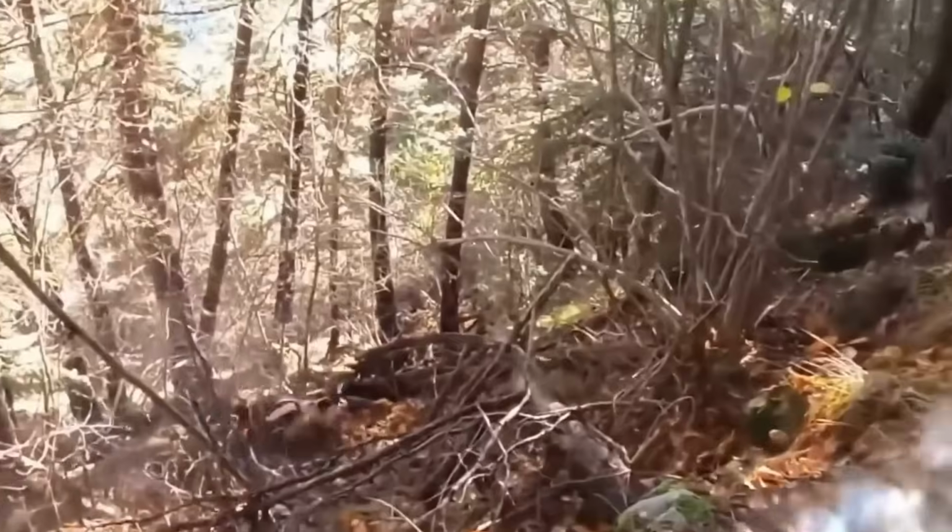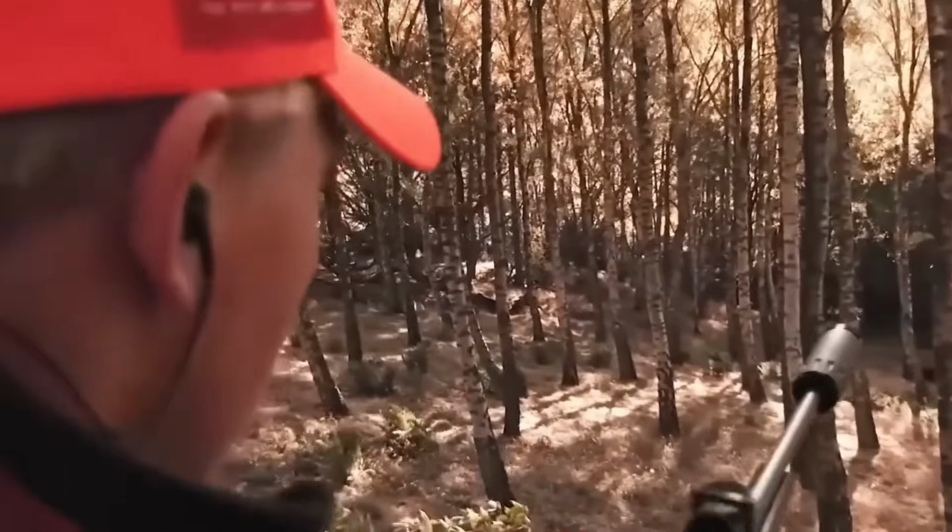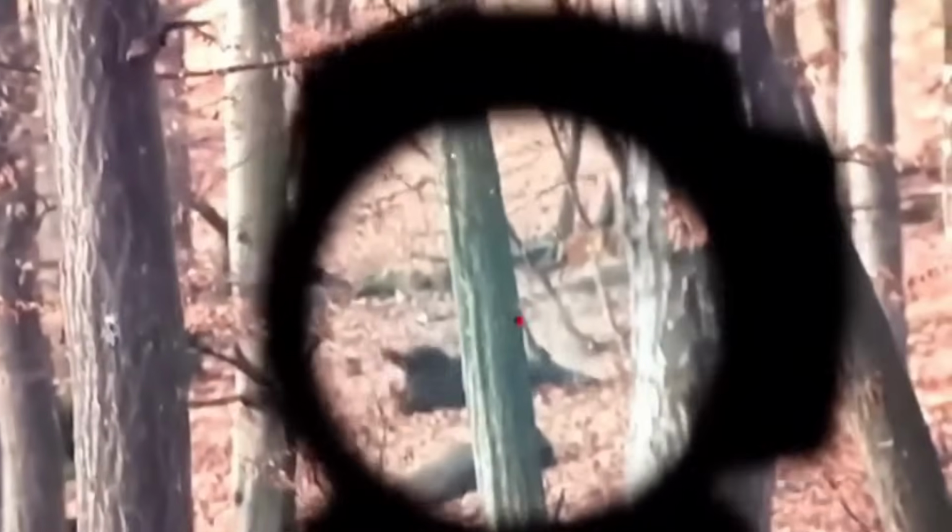Reindeer connect Arctic cultures to the land, showing human-nature harmony. Climate change and welfare challenges persist.